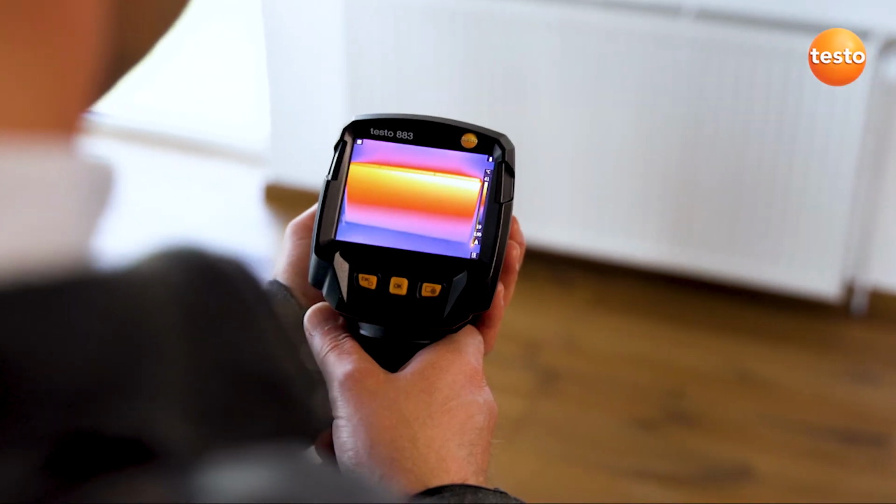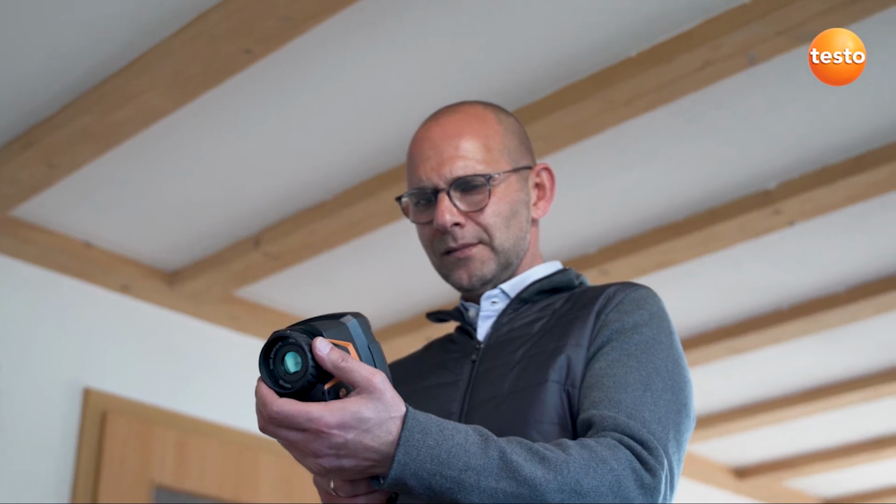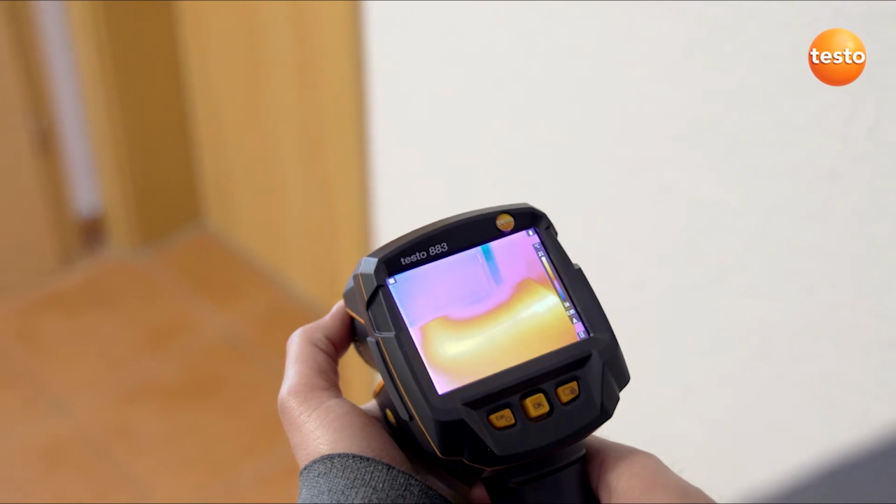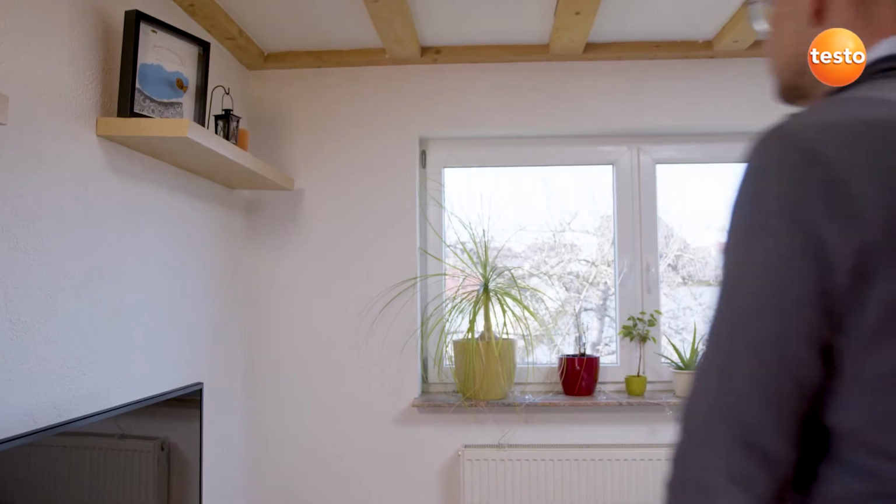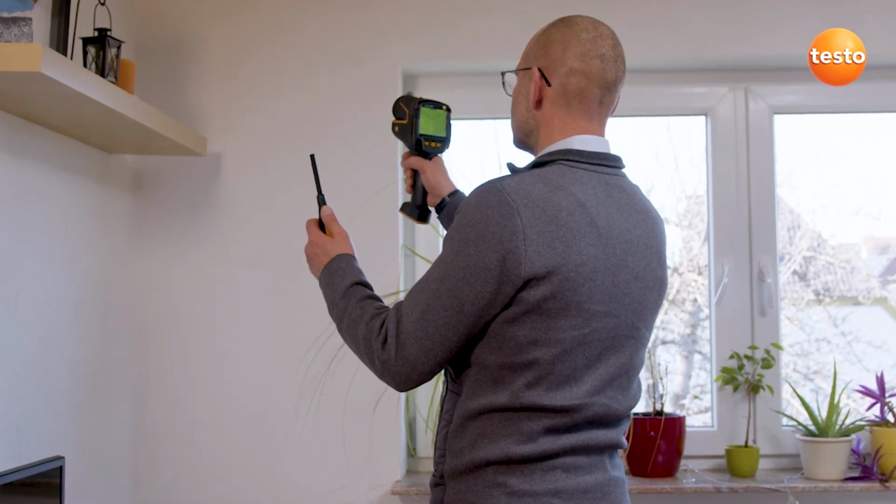Testing heating installations is also possible without any problems using the Testo 883. In addition to this, leakages from water pipes or underfloor heating can be detected. Another important topic in building thermography is mold risk. The thermal imager Testo 883 supports you in evaluating this reliably.